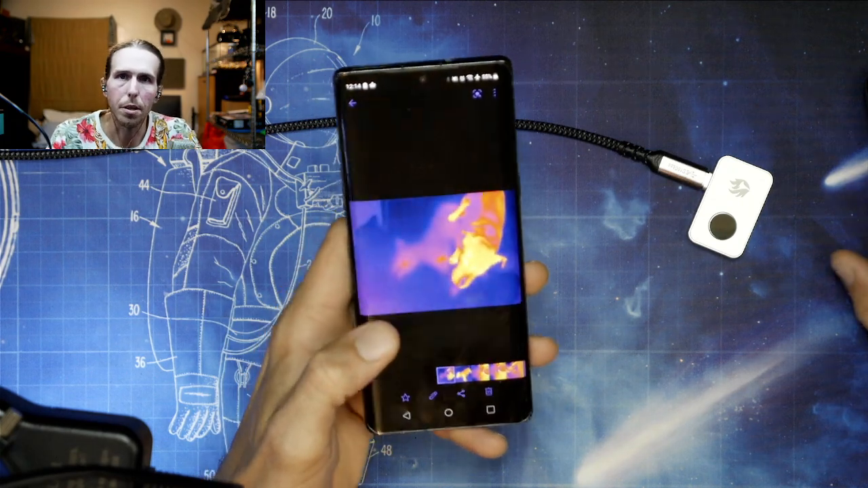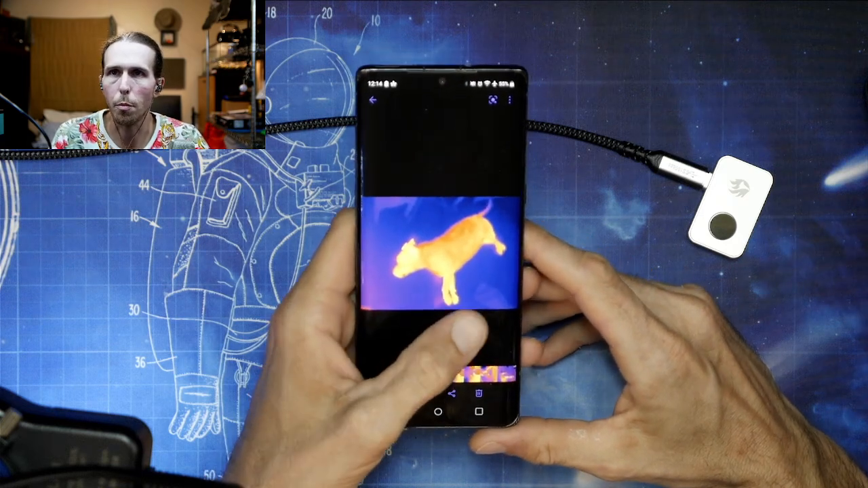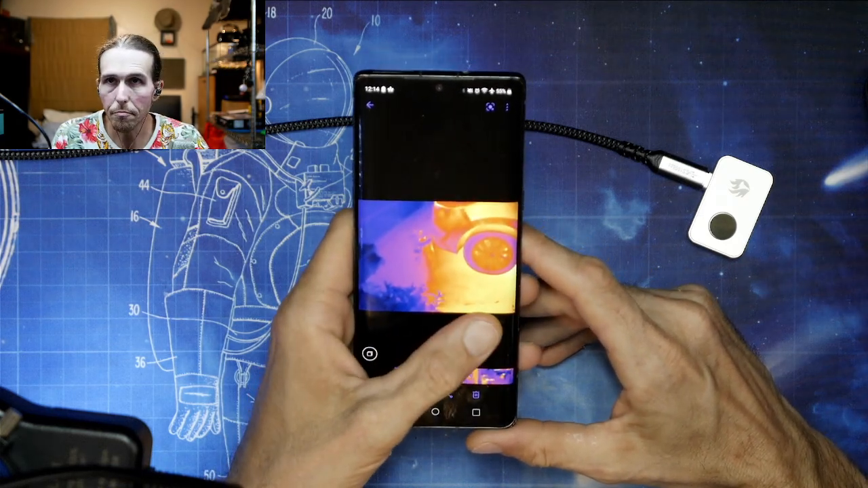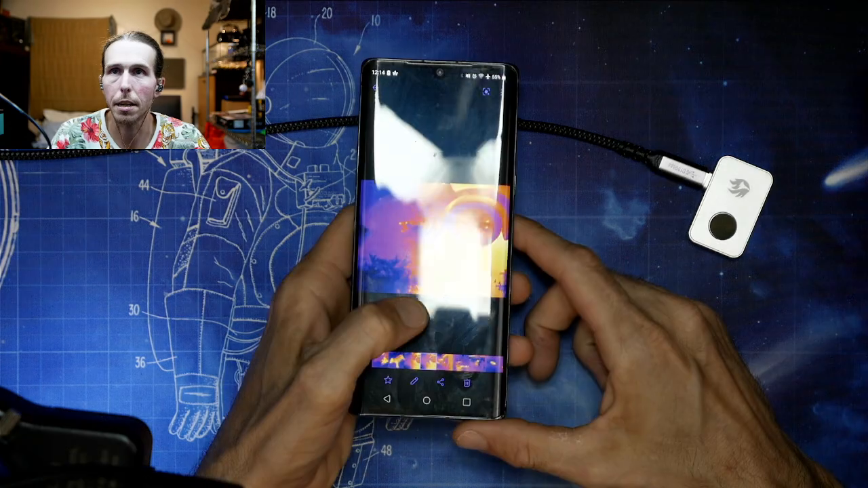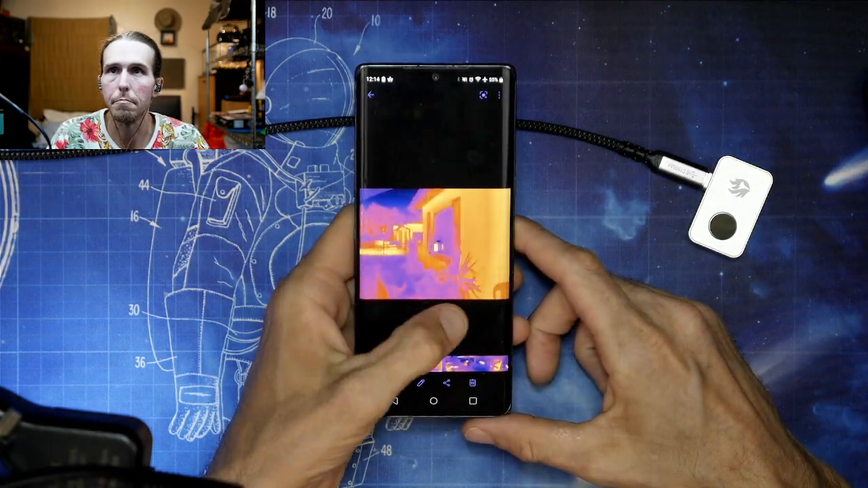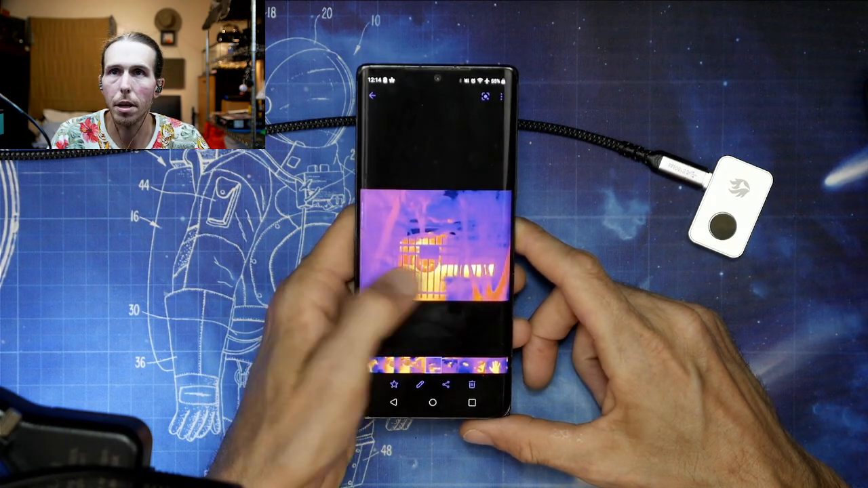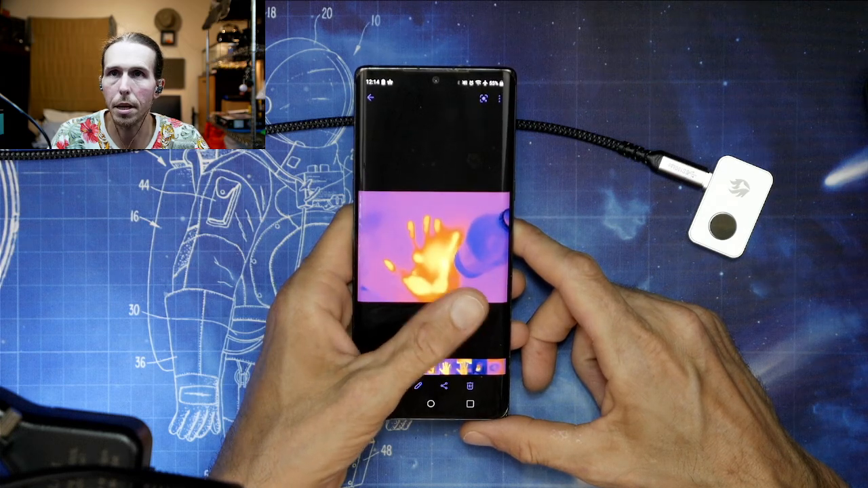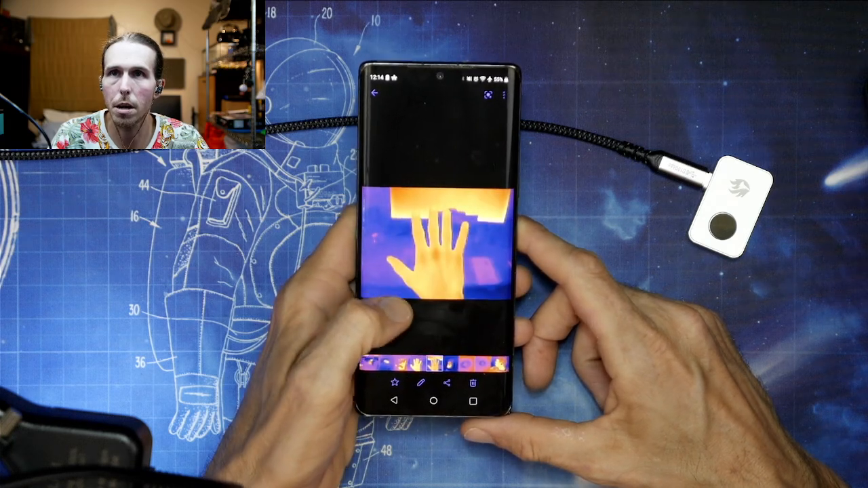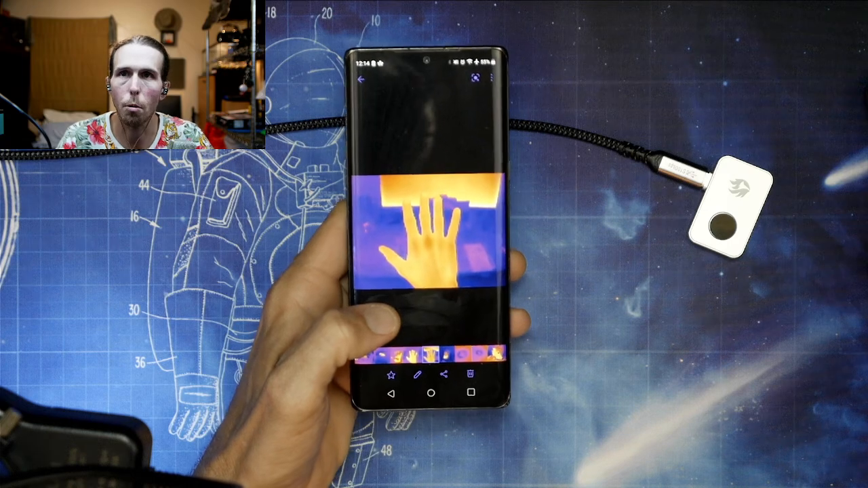So we have here some of the pictures that I took with the thermal camera. Like I took a couple pictures of the dog. This is my roommate's car, and you can see the cat right there. There's a cat. Picture of the house. You can see the neighbor's house. But yeah, the quality is really good. You can make out exactly what everything is. There's a handprint that I left behind. And then I'll show you some of the video quality.